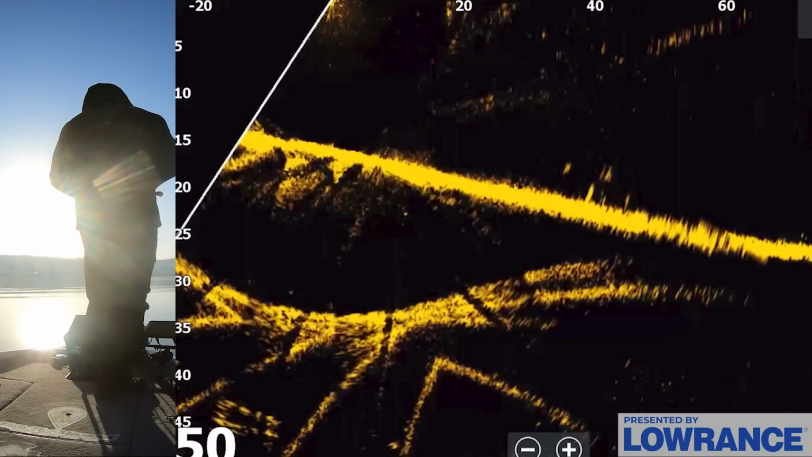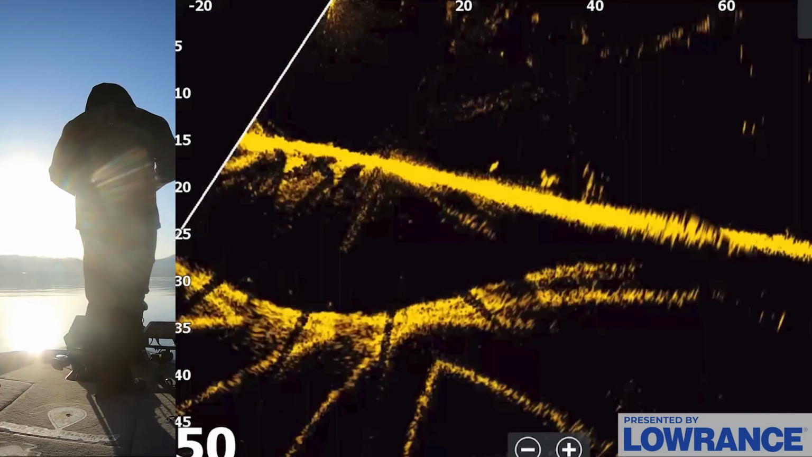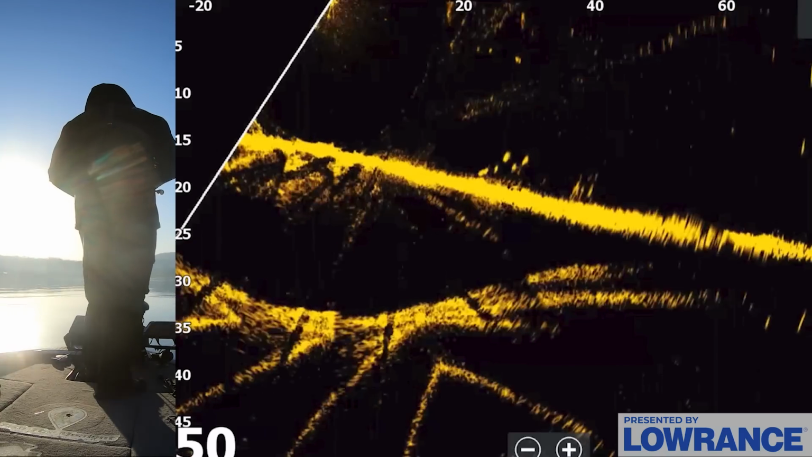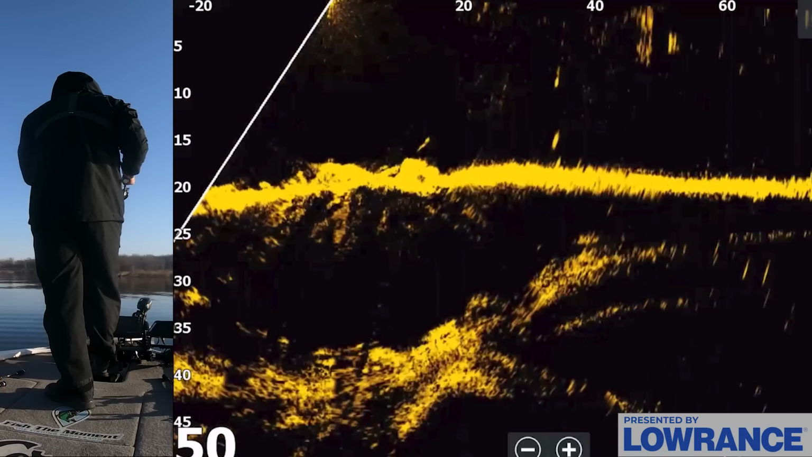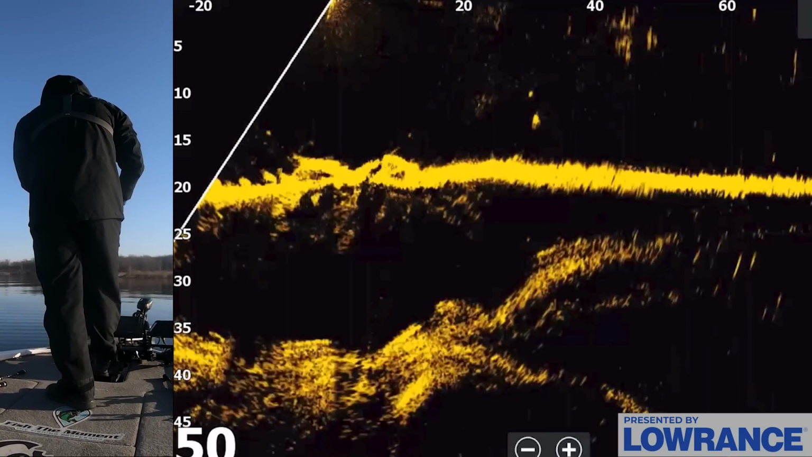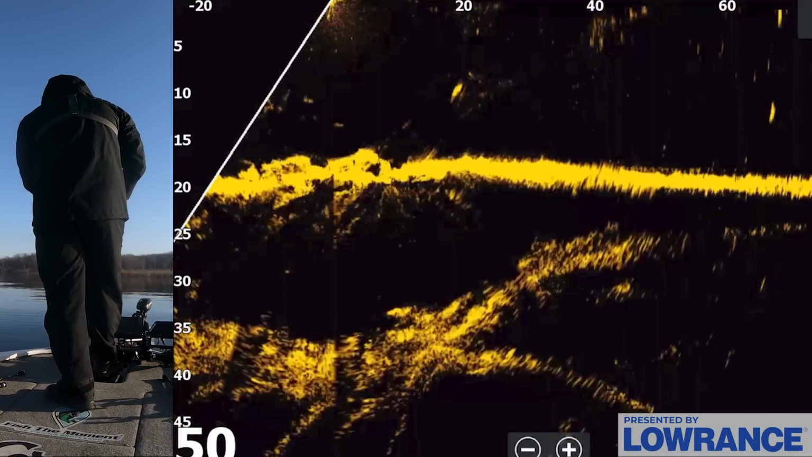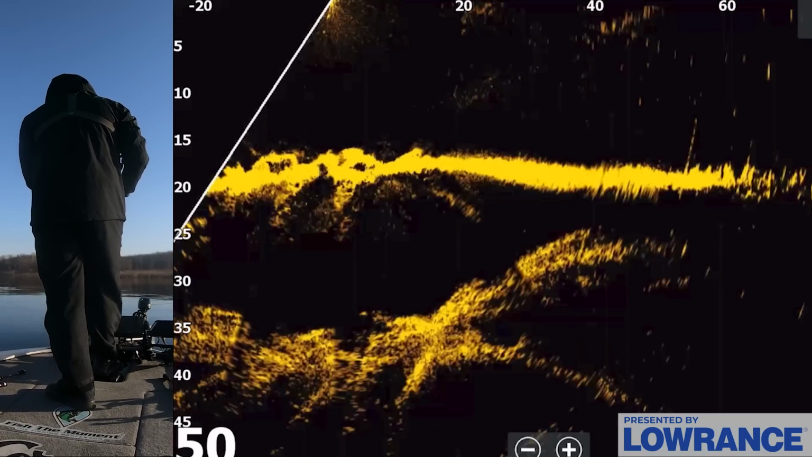One just smacked it right there. Come on. Smacked it again. Eat it, fish. Just come get it. There are 10 of you on it. Here he comes. Come eat it. Oh, he swerved it. Dang. He got all around it. He just didn't commit.